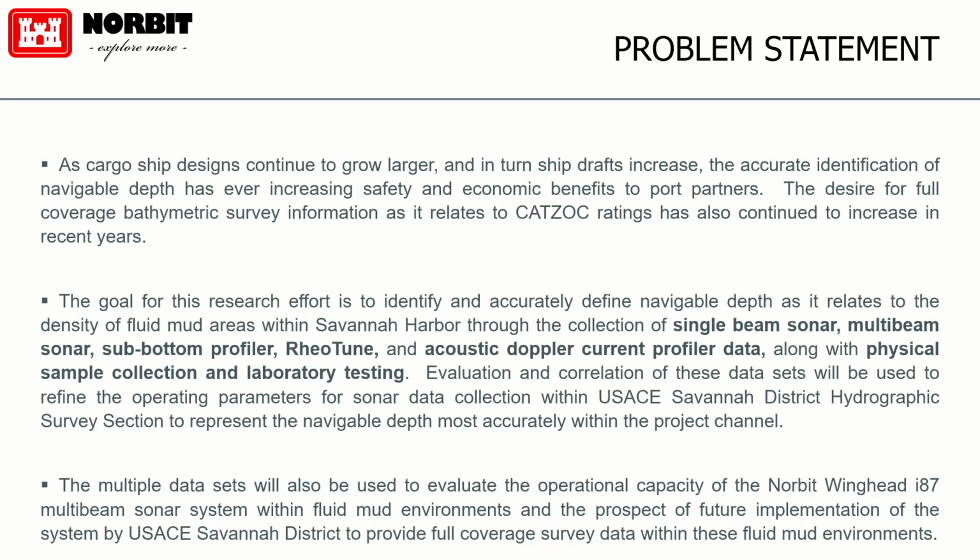As cargo ships get larger and tolerances get tighter, we need to be absolutely sure that what we are conveying to the public and to industry is safety for navigation. So we're hoping that we can move to better technology and better define what navigable bottom is, specifically here in Savannah. Cool, thanks.